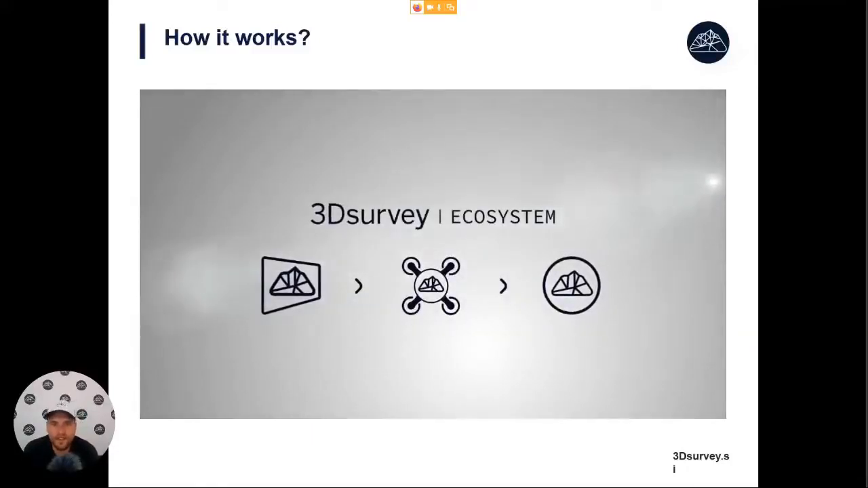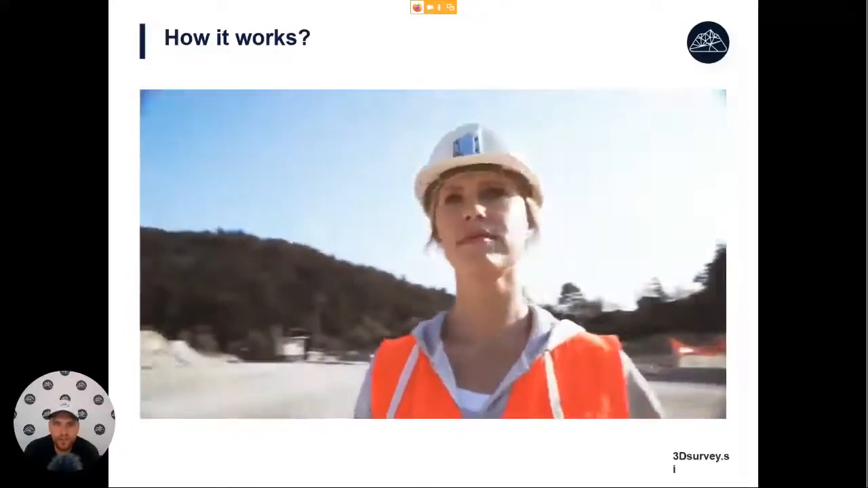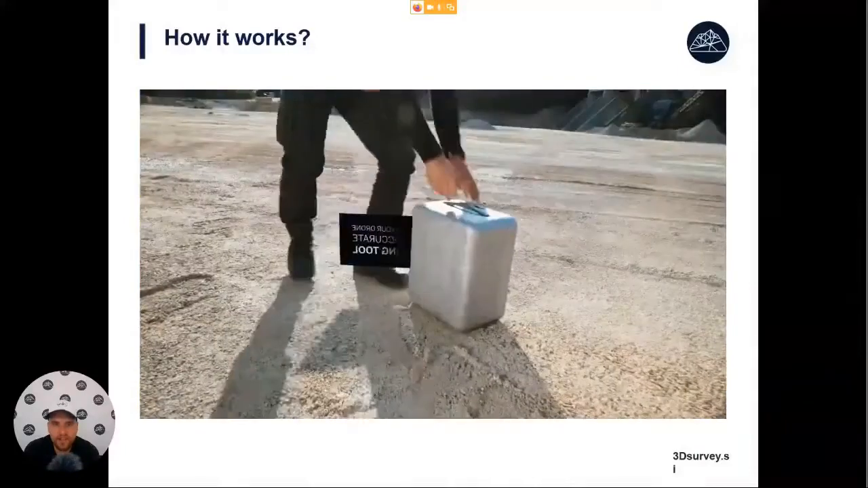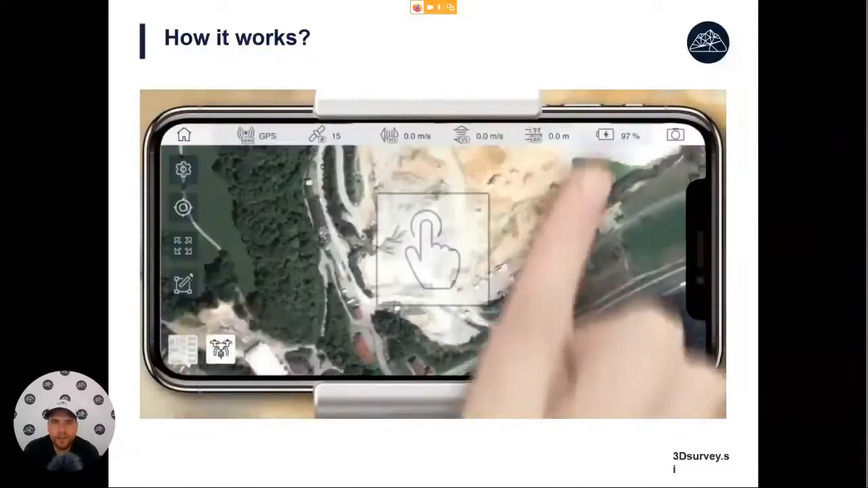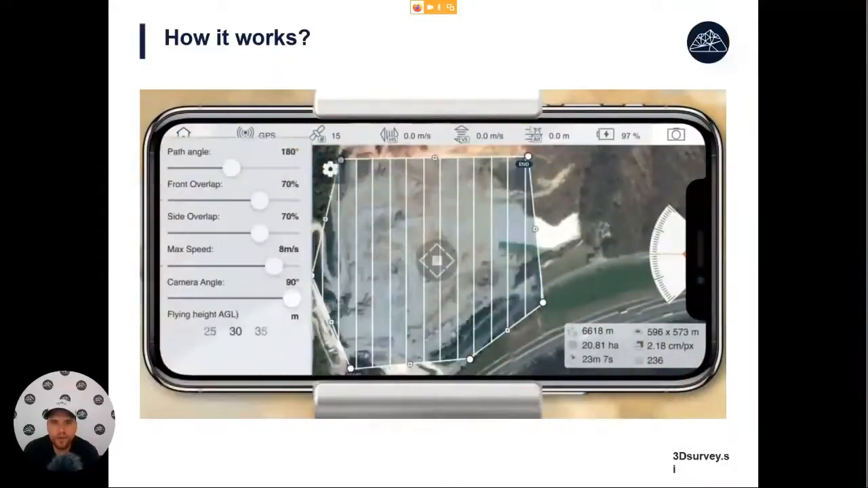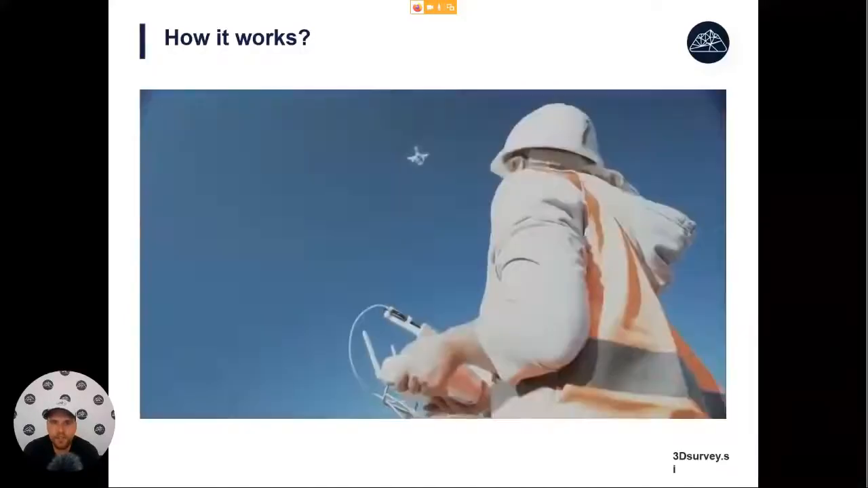So the 3D survey ecosystem consists of software for piloting the drone and software for processing the data. As land surveyors, what we do now is just come out onto the field, start up the machinery, go into the application for planning flight, and select an area of interest that we want to fly over. We can set some flight parameters like flying height and overlap. After we are done, we just press upload the mission.